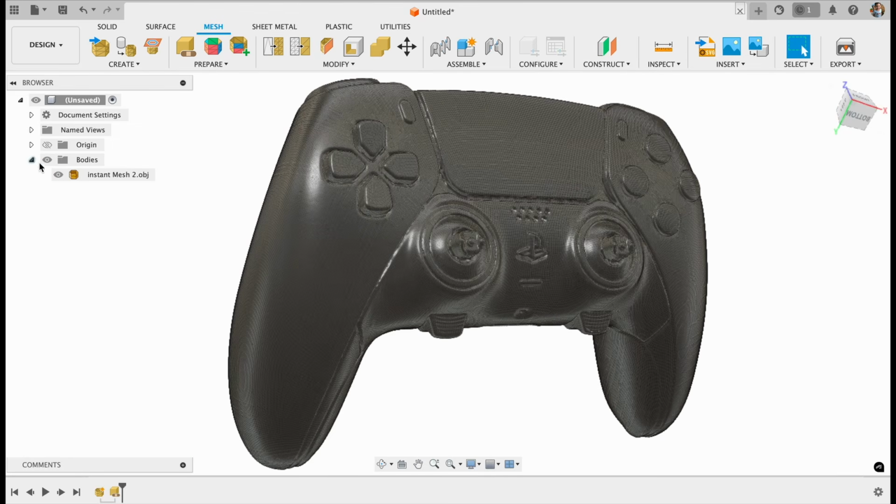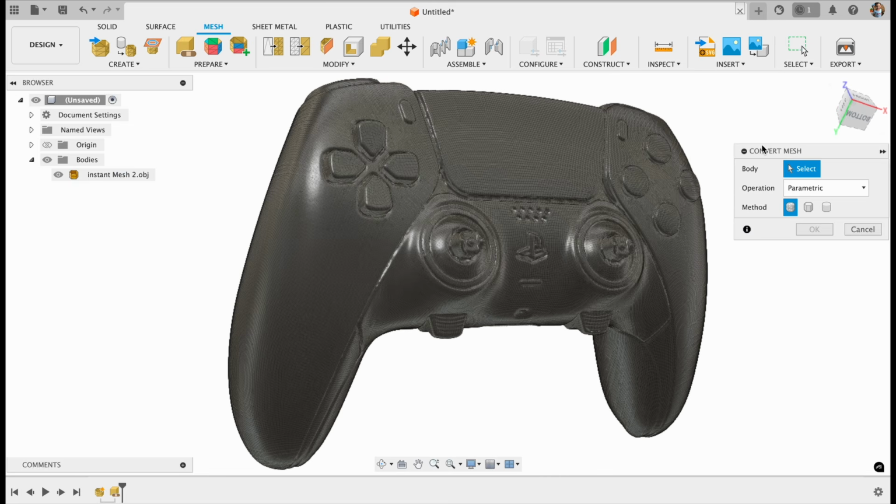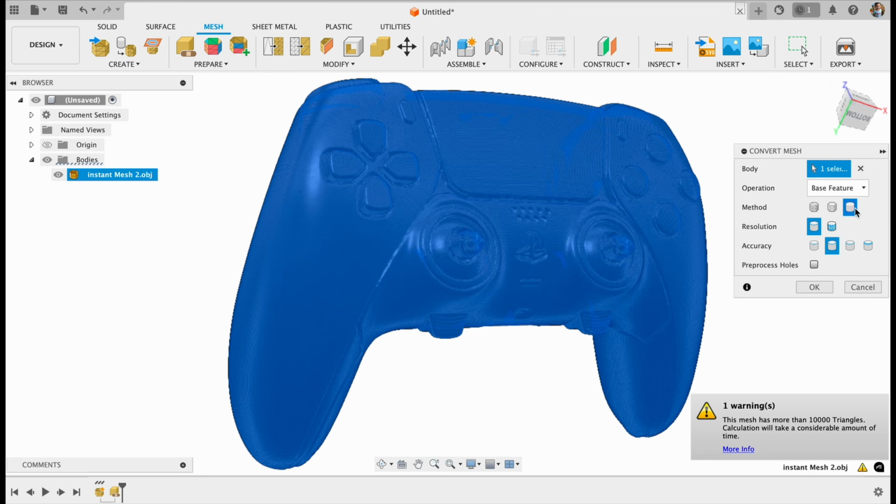We're going to click bodies, and we can see our mesh here. And if there's any problems with the mesh, you'll get a little exclamation mark beside it. To turn this mesh into a solid, we're going to click modify, convert mesh, and then click the body, and then we're going to click base feature, and then it's this cylinder on the end. For whatever reason, they don't label them with this plugin. The resolution is going to be this one here, and then for the accuracy, I found this one works really well, and then process holes, we'll leave that off, and then we click OK.